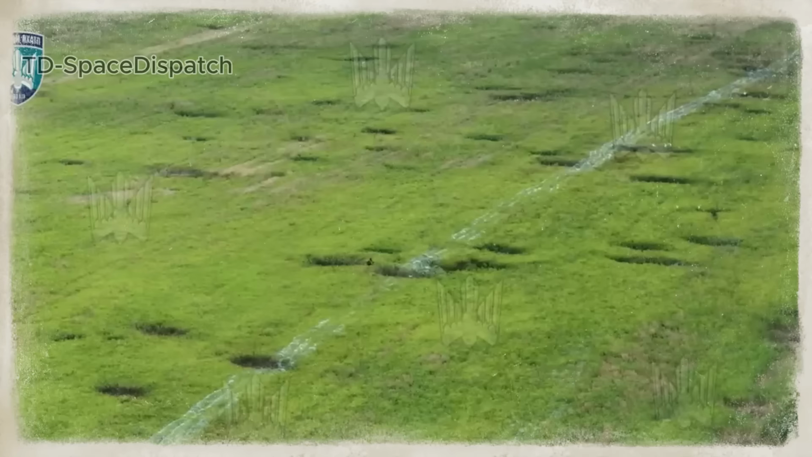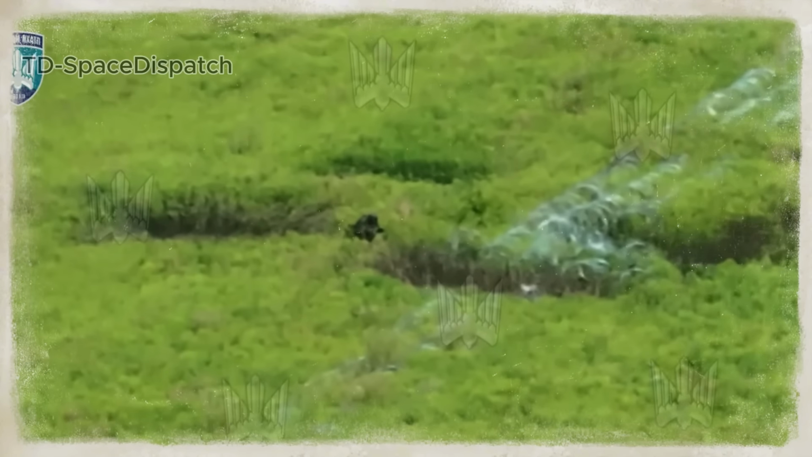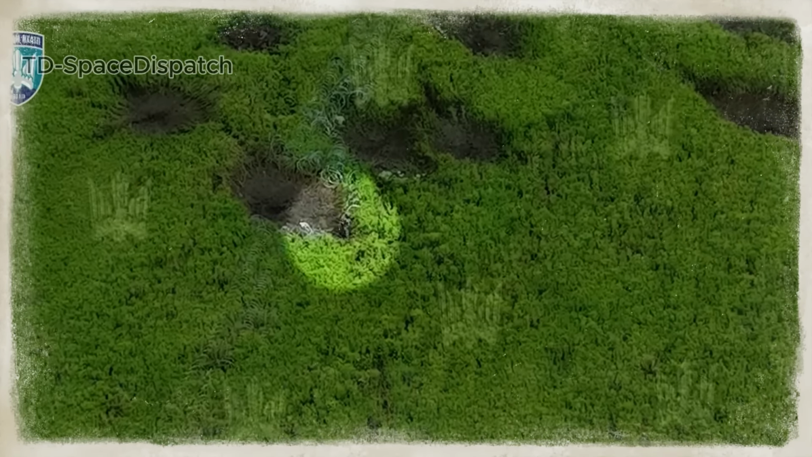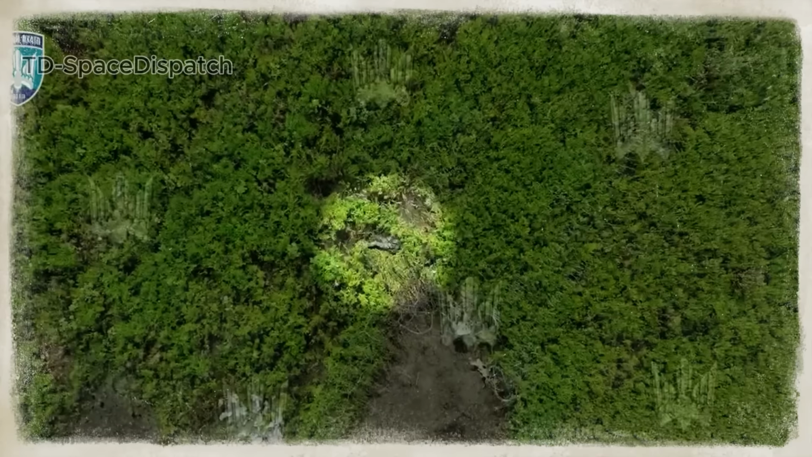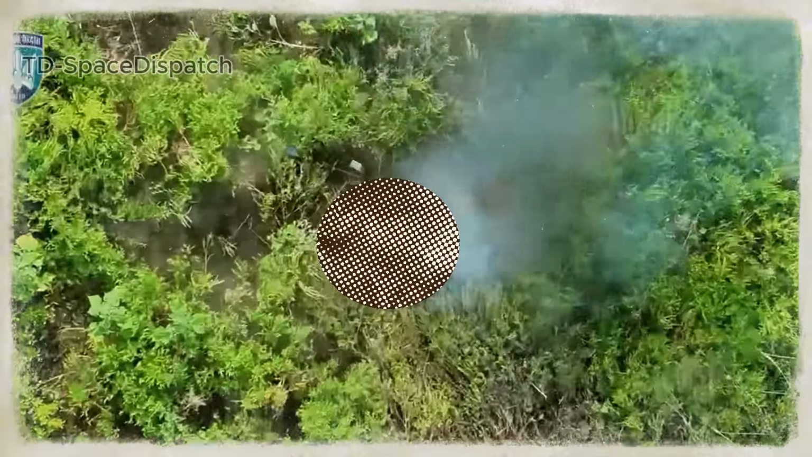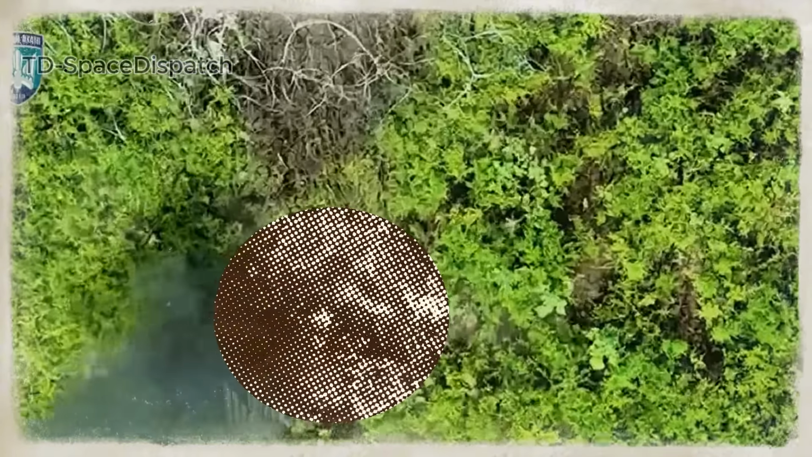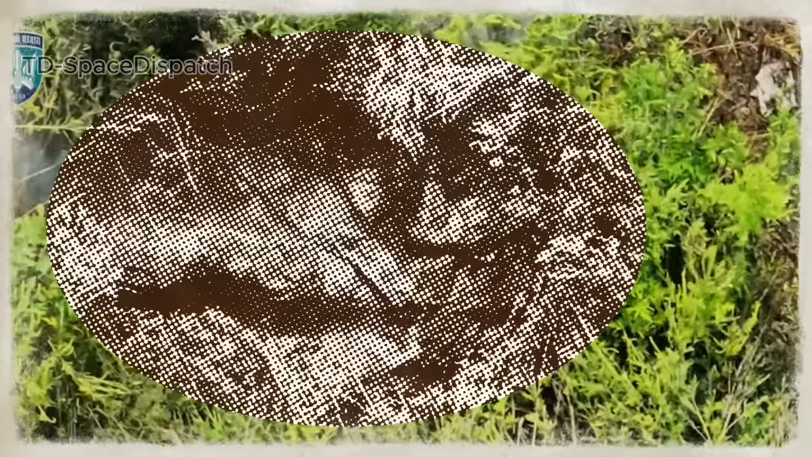In the Pokrovsk direction, Ukrainian FPV pilots spotted movement beneath a patch of green vegetation. A lone Russian soldier paused, scanning for shade, unaware he'd already been seen. The drone flew low, then released a bomb. The device landed just meters from his position. The target was neutralized. The vegetation now hides only silence.